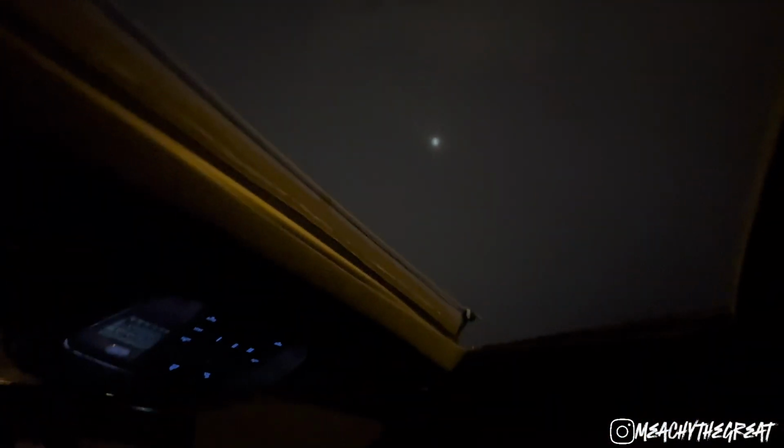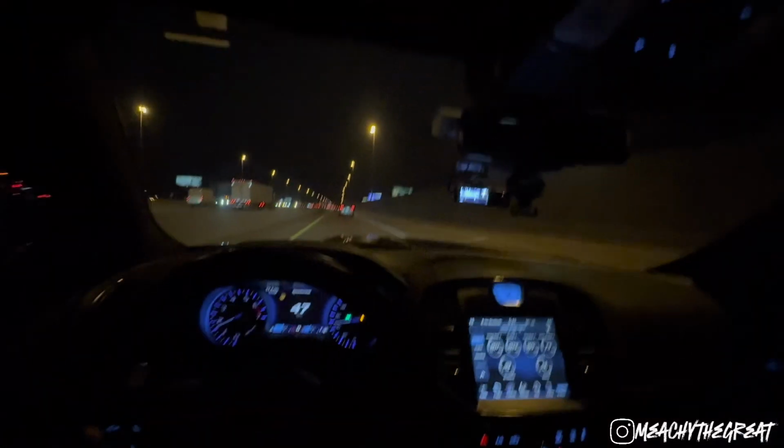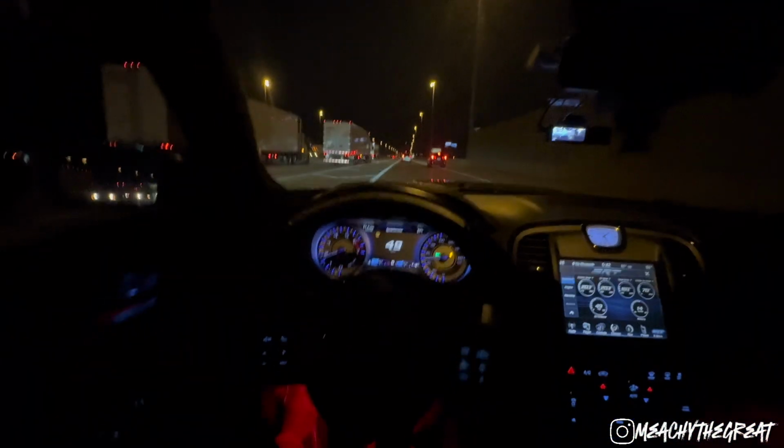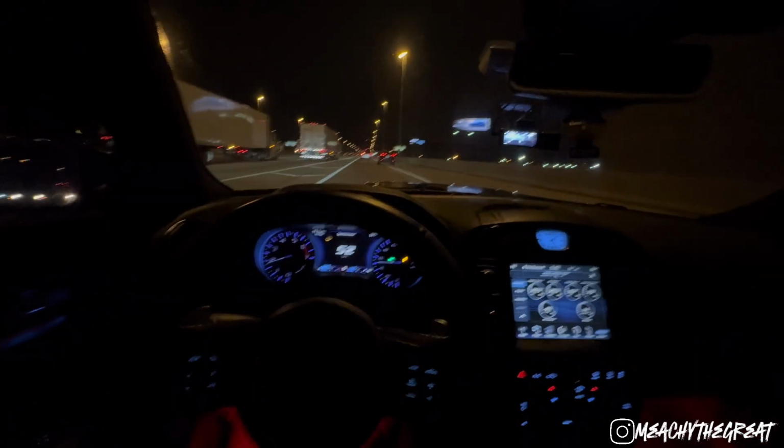I think one of the things I'm most happy about is just having my sunroof open fully, bro. This and the weather right now, damn. The weather right now with my sunroof, bro, that shit is cool as hell.